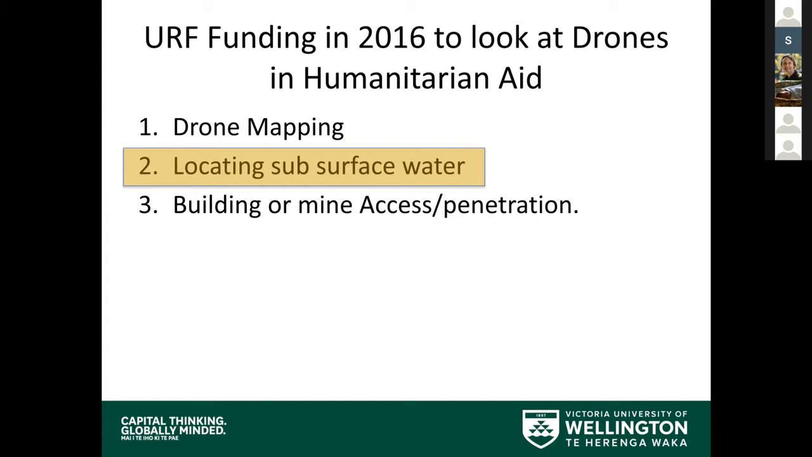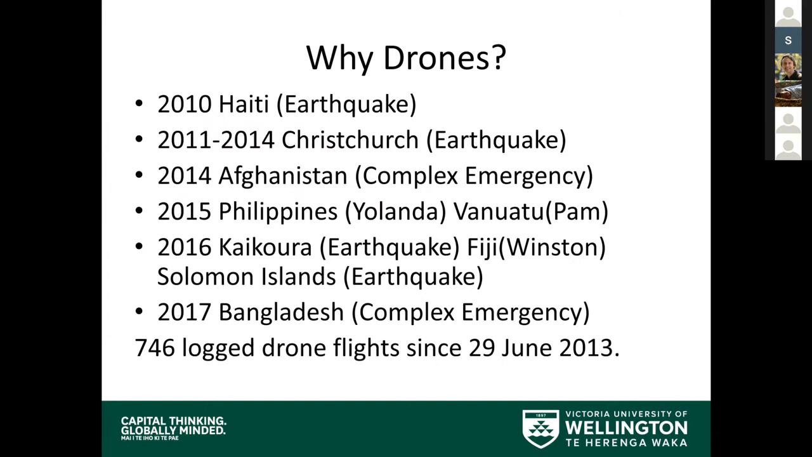Now, I'd been involved with drones for quite a while, and in fact, in 2010 we took one into the earthquake in Haiti, and we were able to drone up all of the valleys. These valleys had all the rubbish that collected, and every summer they'd flush out, and so there'd be a big torrent of rubbish. We had to go up through the valleys to map them to figure out where the retaining walls were going, and we did that with drones very successfully. That was back in 2010.